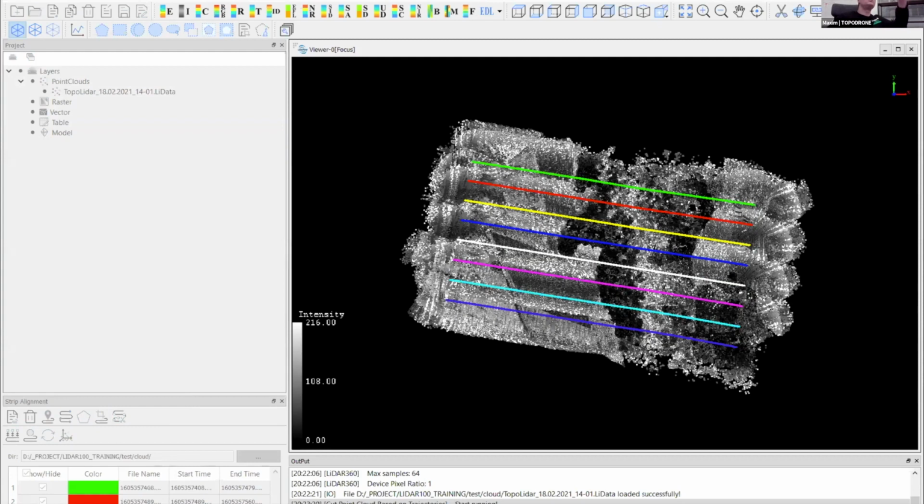I will ask to open the window because it's too. And the software will split the point cloud into separate flights.